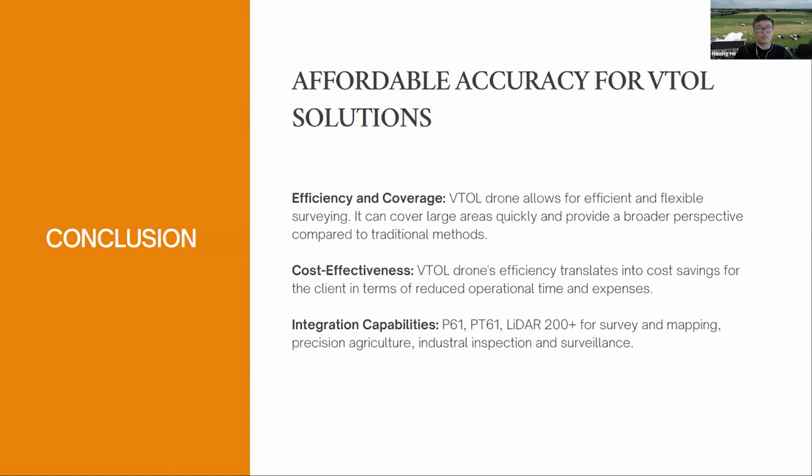And of course, the LiDAR 200 for many different applications. So very happy to work with TOPODRONE because of many different kinds of sensors which can supply different solutions to our clients. Thanks a lot.